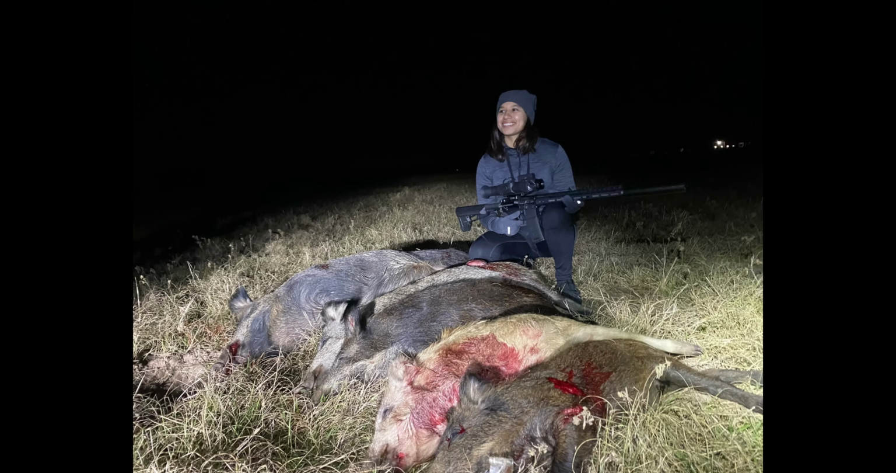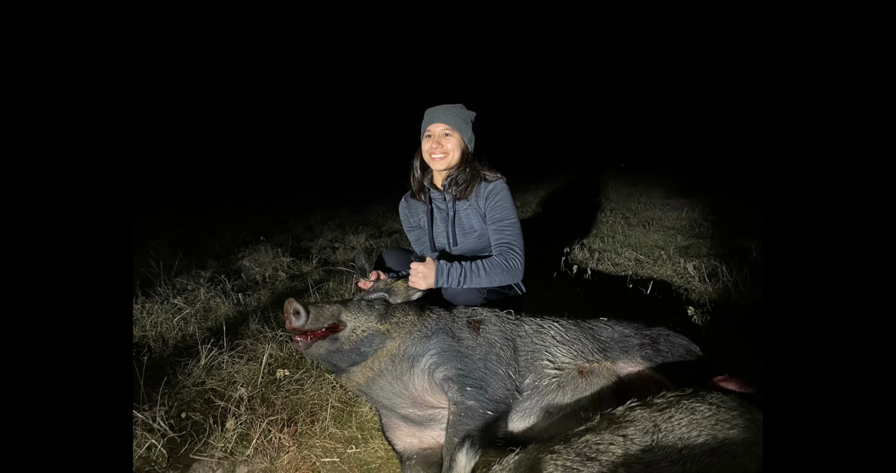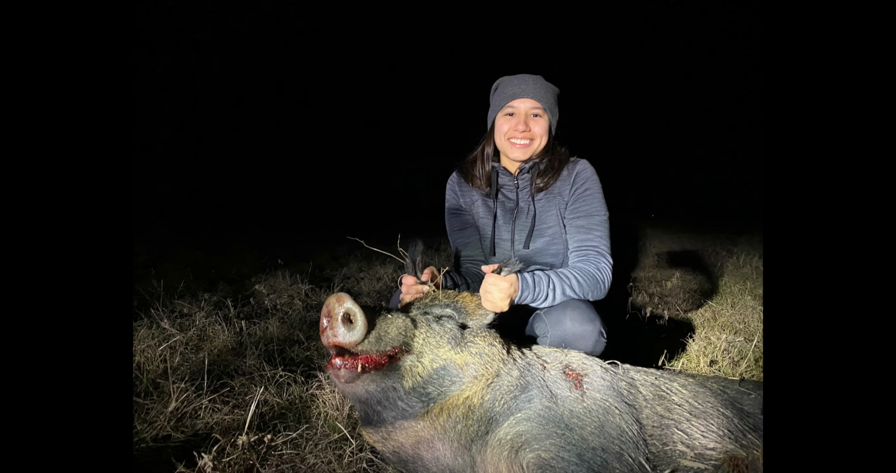So guys, as you could tell, that was actually the landowner's nephew's friends, and they were just on the wrong side of the road, but turned out to not be a complete stranger. So we're really happy about that. Super happy the landowner was there with us. And also this first time hunter, this lady right here, got her first experience doing any kind of hunting, and we got several hogs down.